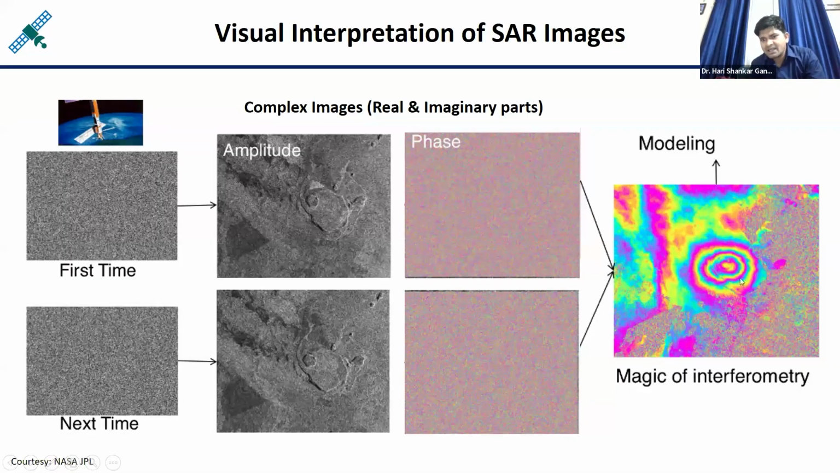So what are we getting here? We are getting some colors, some color cycles. Here you can see it is yellow, then pink, then blue, then again yellow, pink, blue, and so on. A color is repeating again and again. So these are called color cycles. In interferometry, we call them fringes.